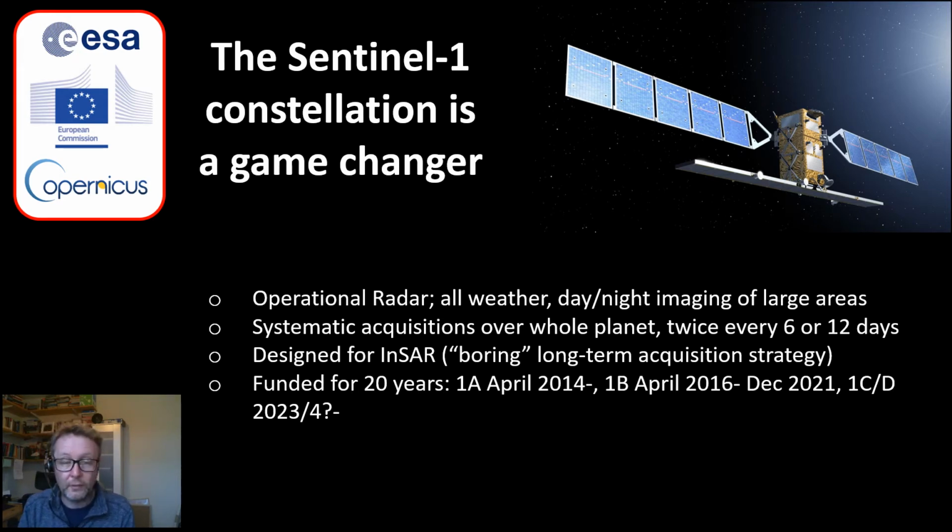And it's funded for at least 20 years, with 1A launched in 2014, 1B operating from 2016 to December 2021. 1C has just been announced that will be launched in early 2023. And importantly, it has a free and open data policy, which means we can mass process data over very, very large regions in a way that was just impossible with previous satellites. And that's whether you're a commercial organization or an academic organization.